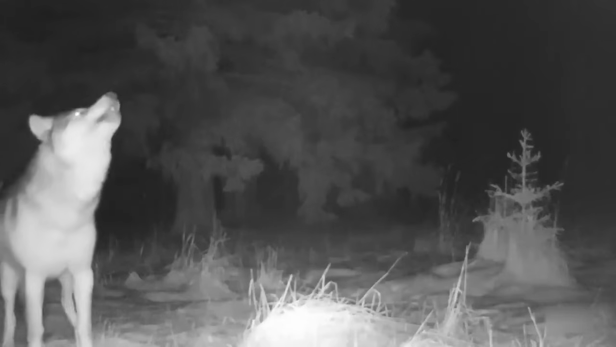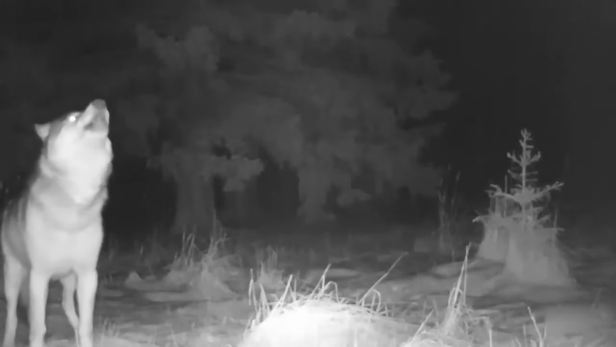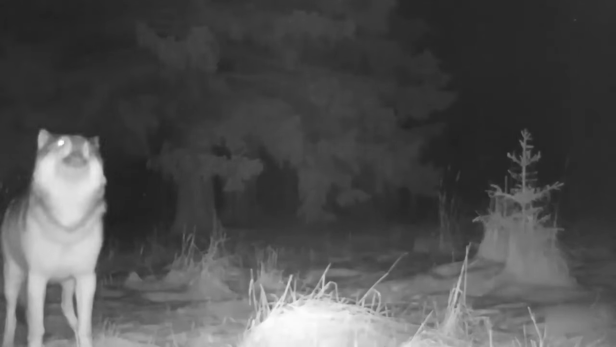Terrifying howl. Here we have another nightmarish clip that literally looks straight out of a horror movie. A trail cam installed somewhere in the Canadian wilderness recorded a wild beast yowling while standing right in front of